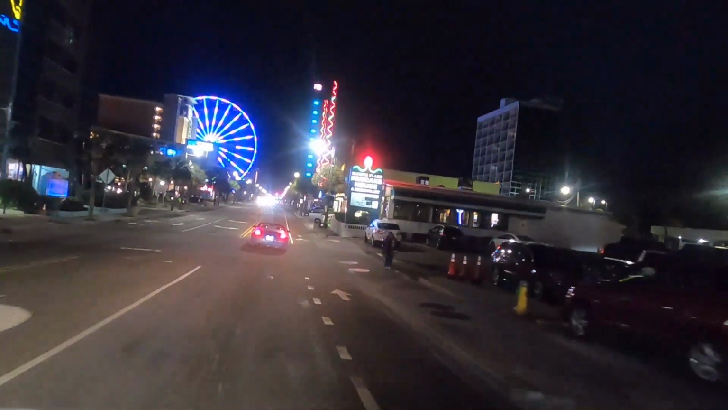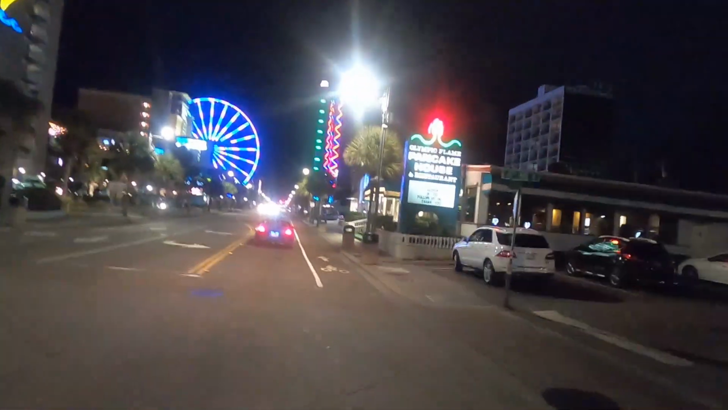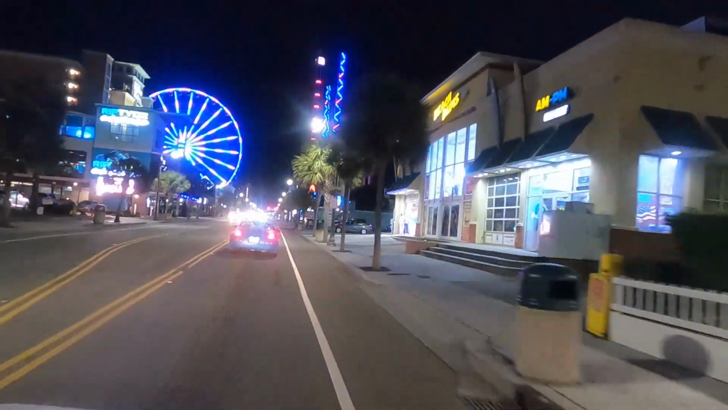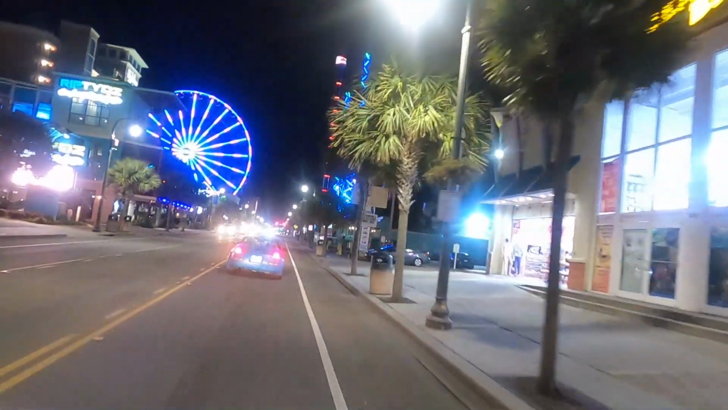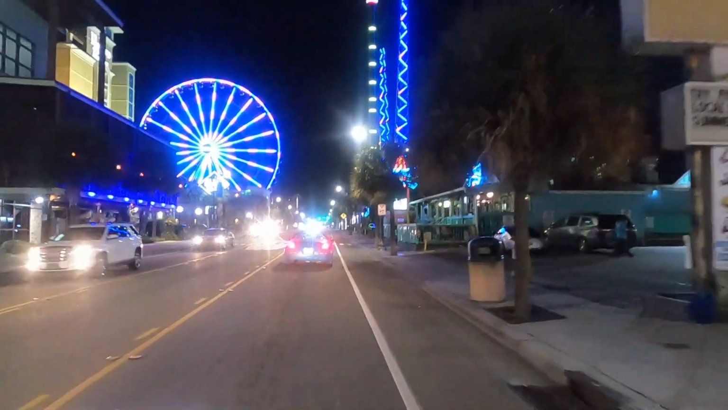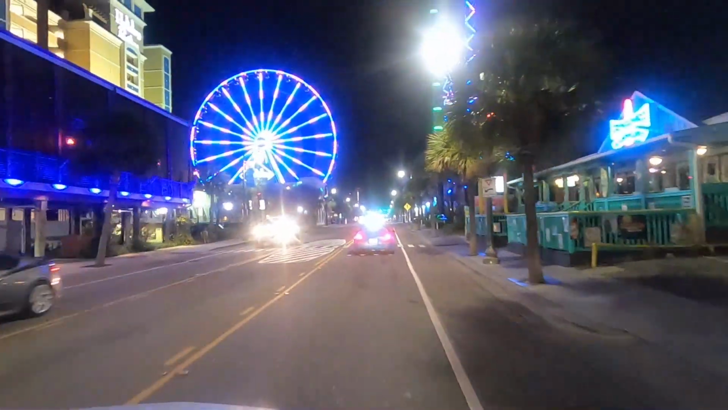And there's the Yachtsman, and now we're getting into the thick of it. The hub of where a lot of action like restaurants, rides, and other activities take place. And look at that SkyWheel all lit up like the 4th of July.